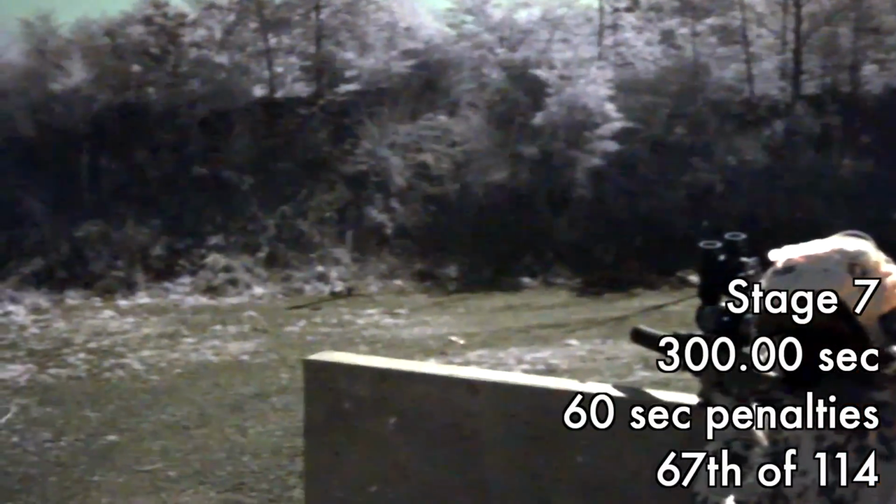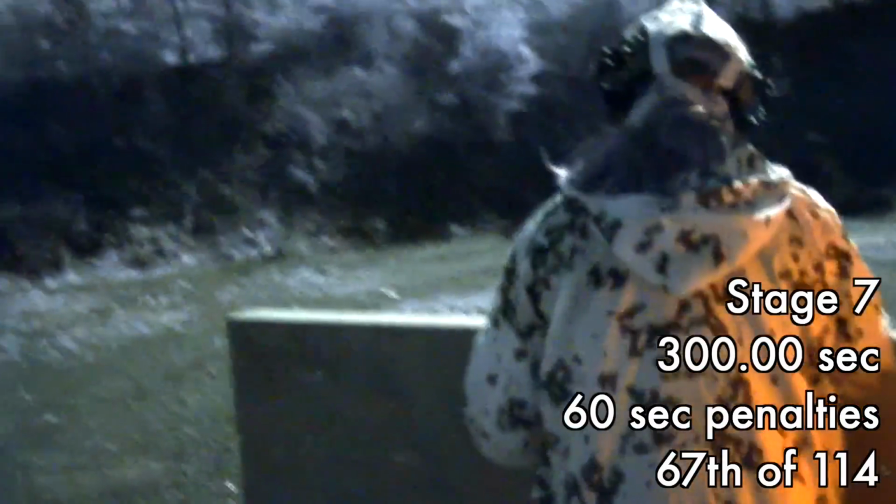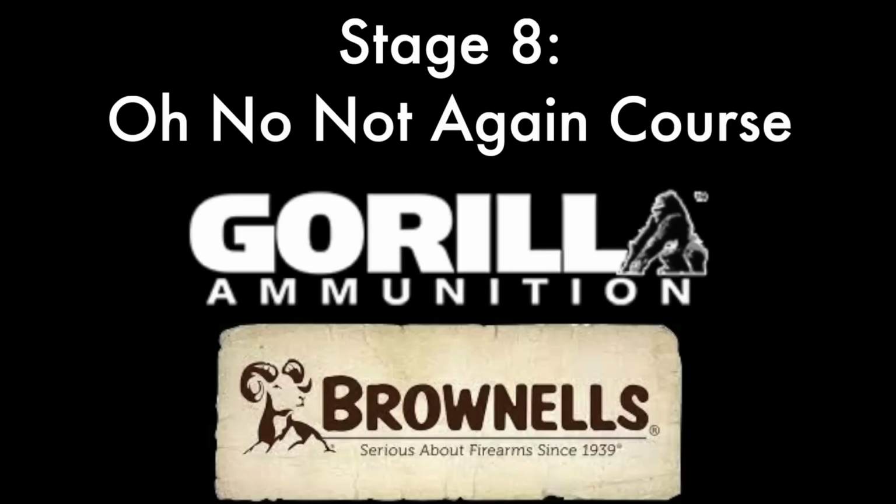It has a 2x and a 3x setting. 2x has a wider field of view, 3x is more optical magnification but less field of view. And I'm, by the way, completely unable to find that static target here. Par out on it, I get a penalty for not hitting it plus par time, but still not bad. A lot of people did badly on this stage.